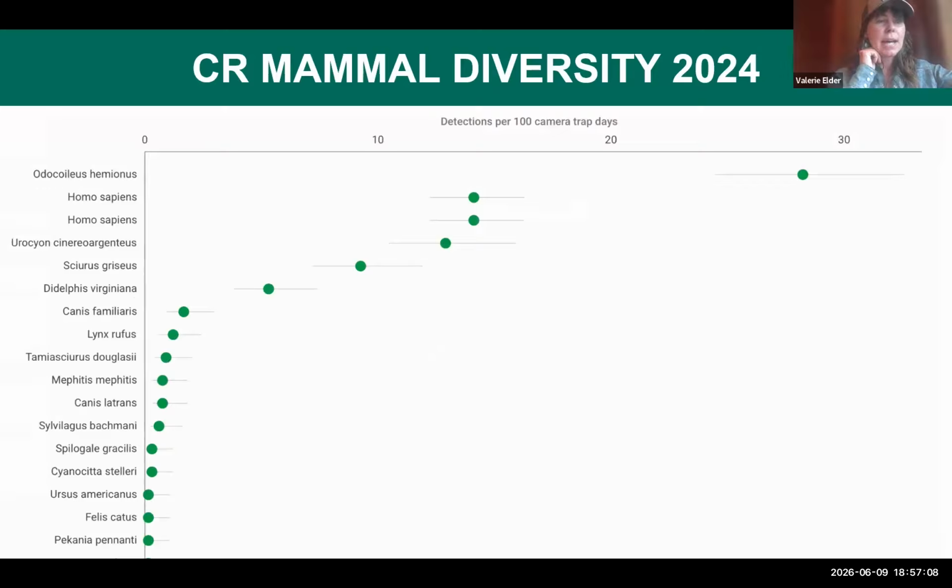And here are the species that we saw across campus. We've got a lot of deer on campus. You can see that was our most frequently occurring species, as well as people. Despite our location efforts, we still get a lot of people walking through the cameras. A lot of western gray fox, western gray squirrel, and possum species, as well as some other cool things.